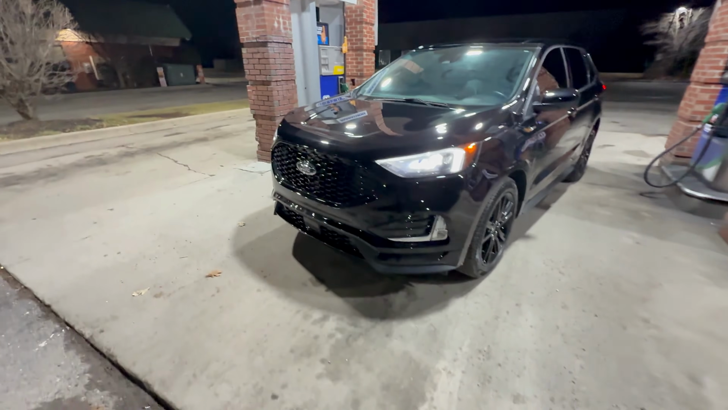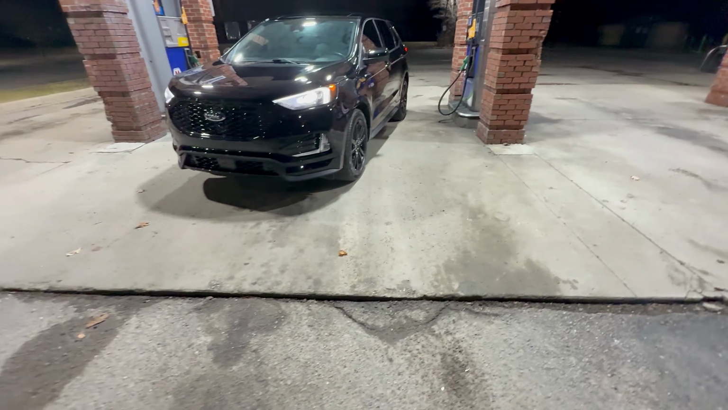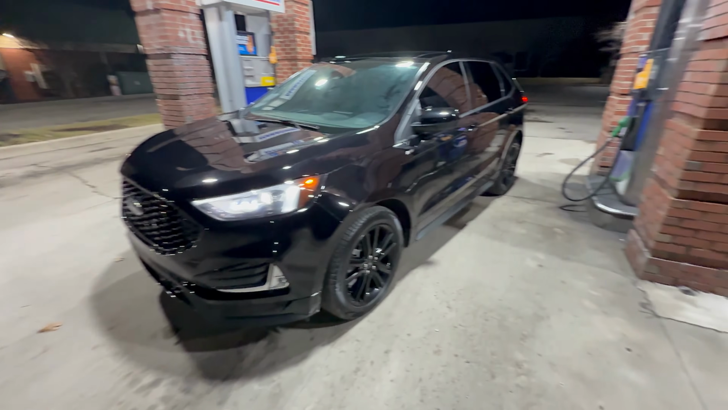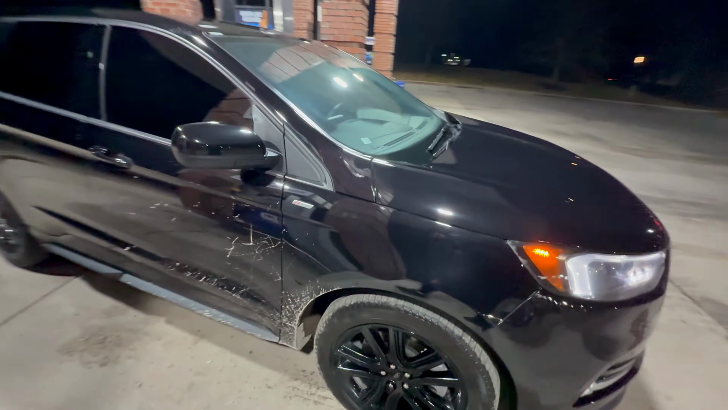Coming to y'all with my first POV. But we got the 2024 black on black package ST Line Ford Edge. Like I said, 2024, yes, indeed. But I'm going to give y'all a nice little all-around look at what the car looks like, you know what I'm saying? Show y'all what we working with.